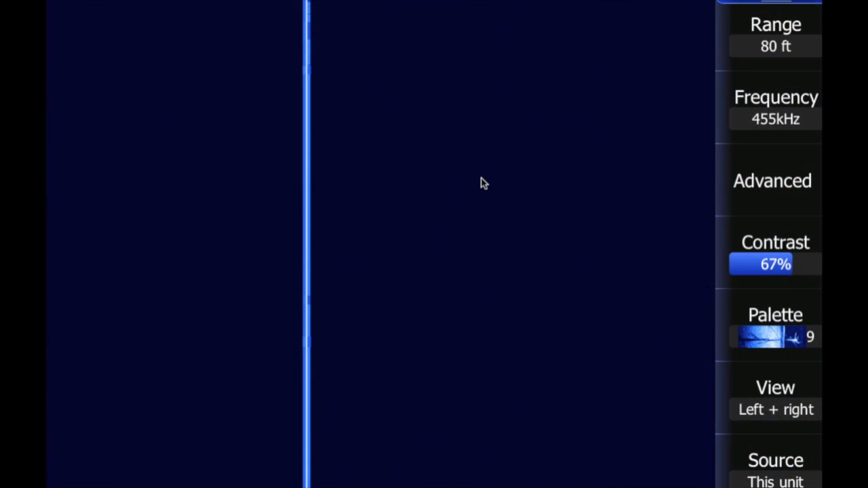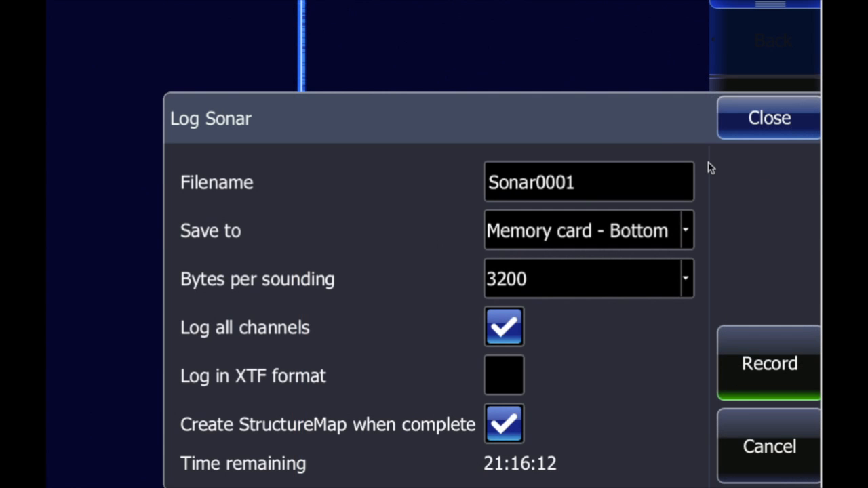Okay, so you ask, how do I do this? Well, it's pretty easy on the HDS units. When you're on your structure scan screen, first thing you want to do is go to your advanced button and click that. Once you're in the advanced section, go down to the bottom and click on log sonar. If you have a touch unit, it's very easy to name your file. What I like to do is just abbreviate what lake I'm on and then start numbering from one on up. And then the biggest thing, make sure you have a memory card in your unit, so an SD card.